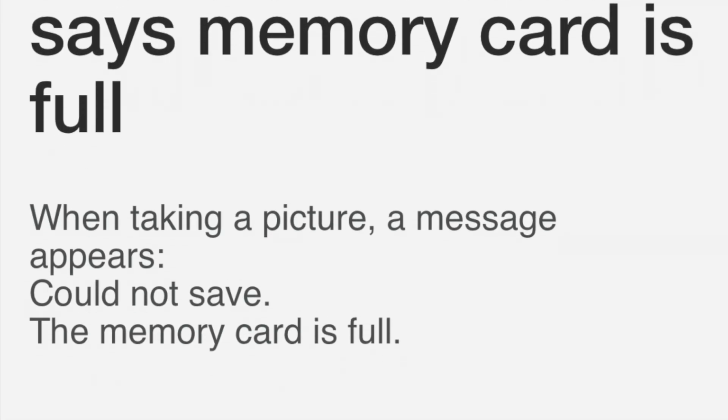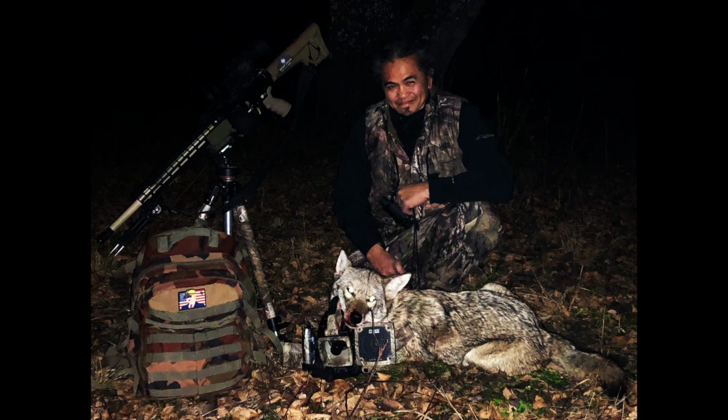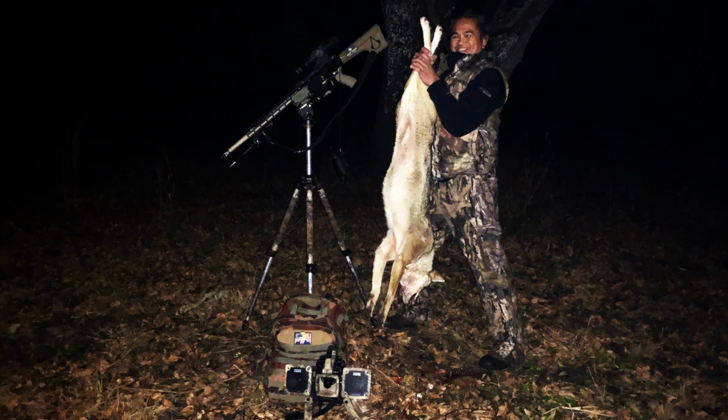Unfortunately, due to hardware issues that I will cover in my next video, the FLIR 736 failed to record the hunt. This big male coyote scaled in at 43 pounds. This is my biggest coyote to date.